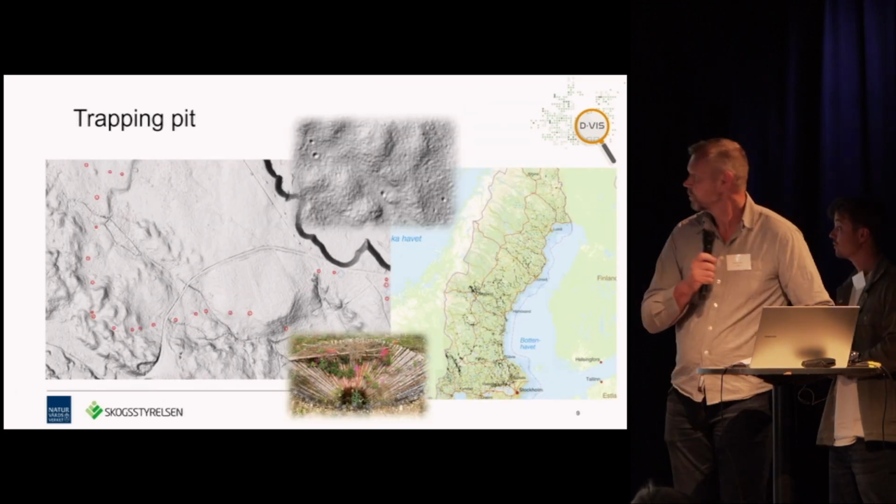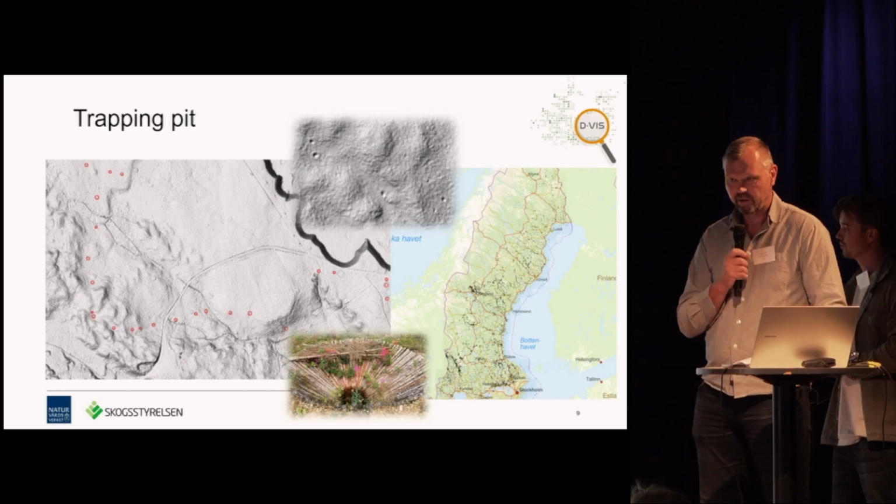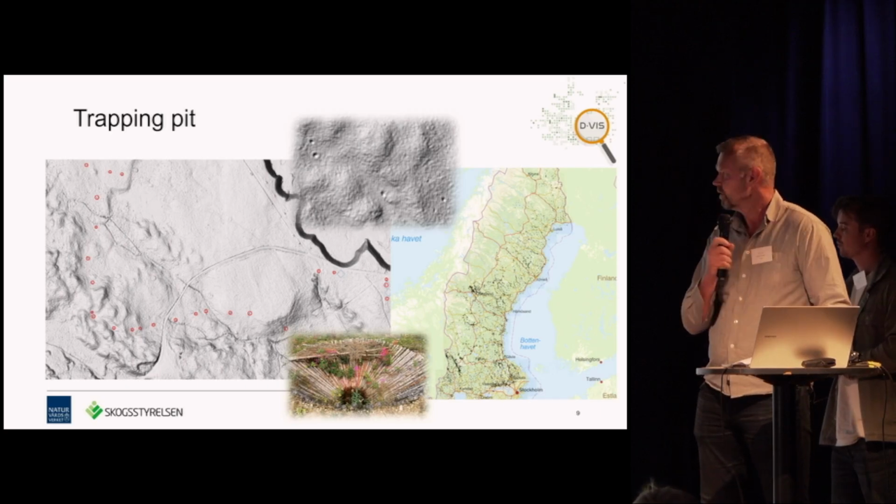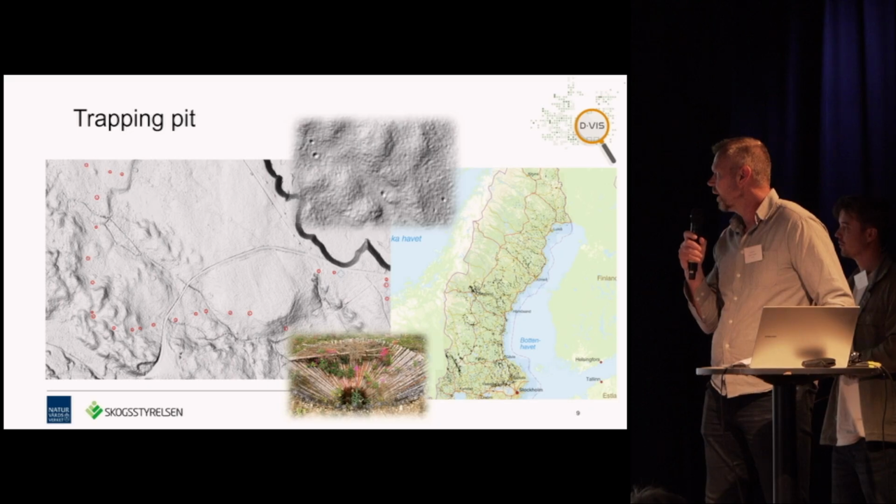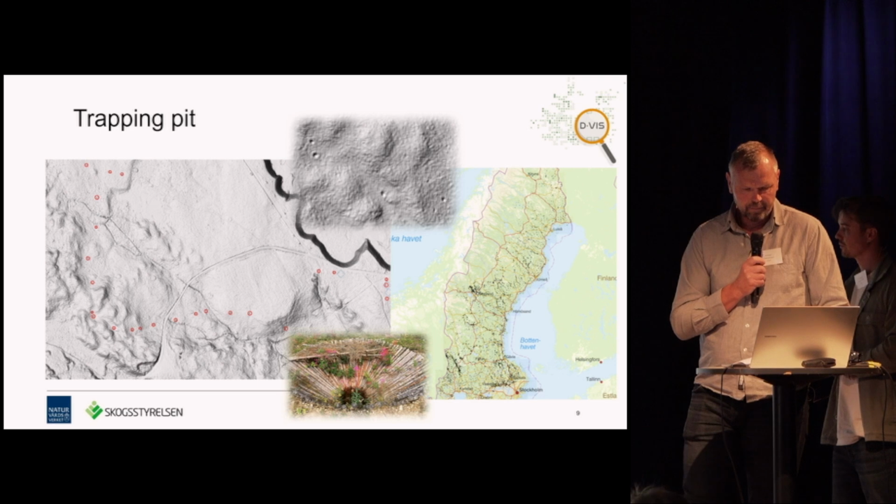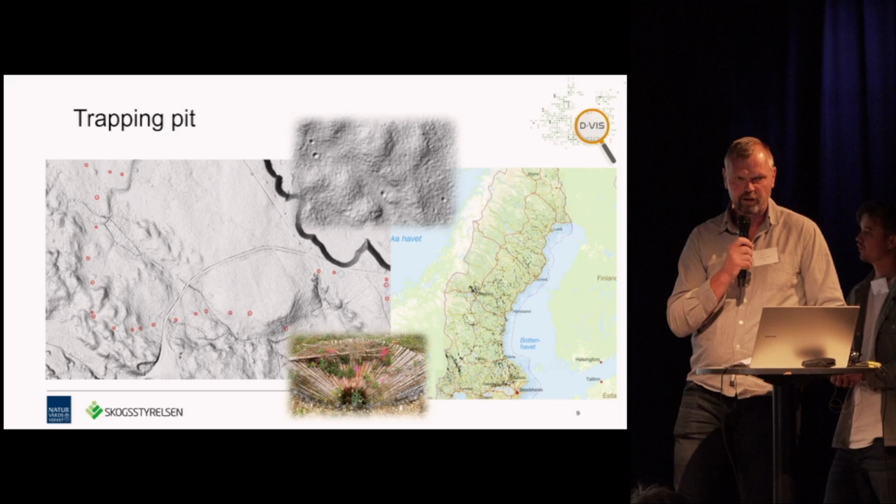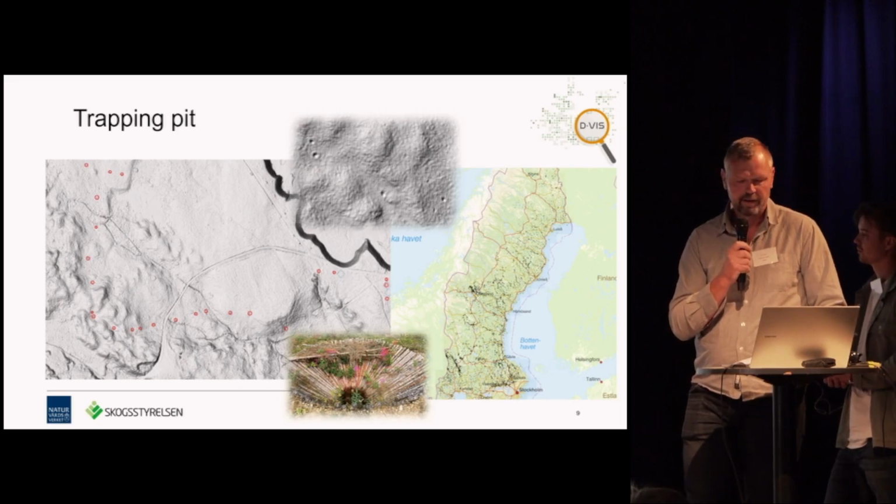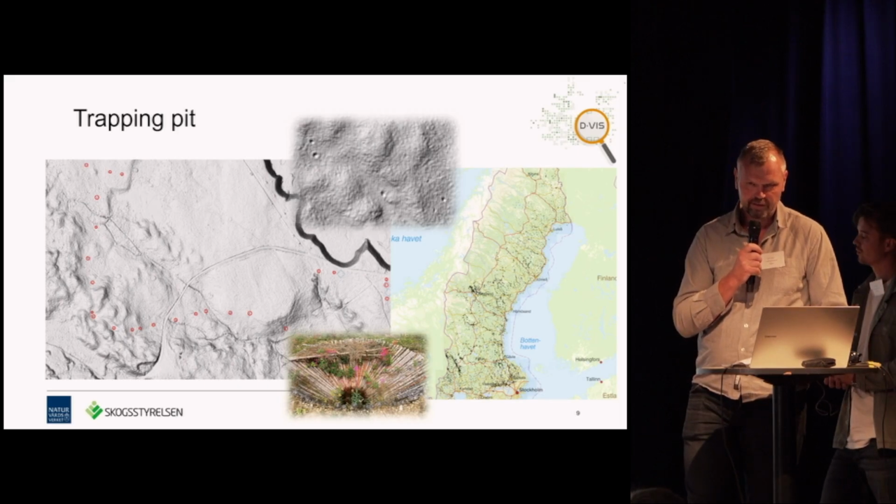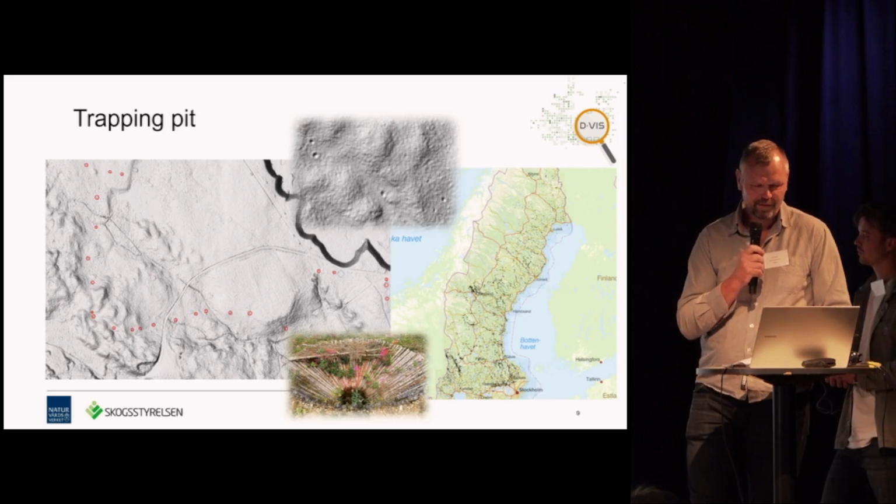Then we have the trapping pits. We've used both object detection and segmentation for this detection. It was about 2 years ago we finished this one. Found a lot of new systems, and we also see that the registered objects in the cultural database often have an offset, systematic, or it could be shifting like 5, 10, 20 meters.